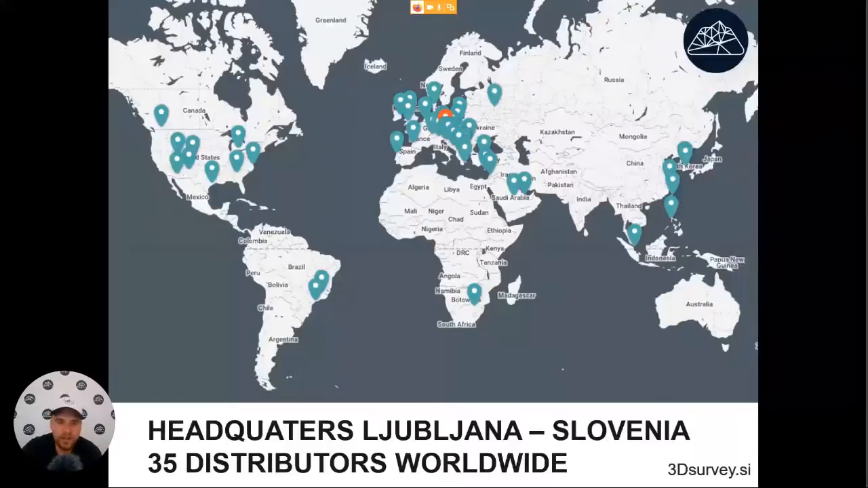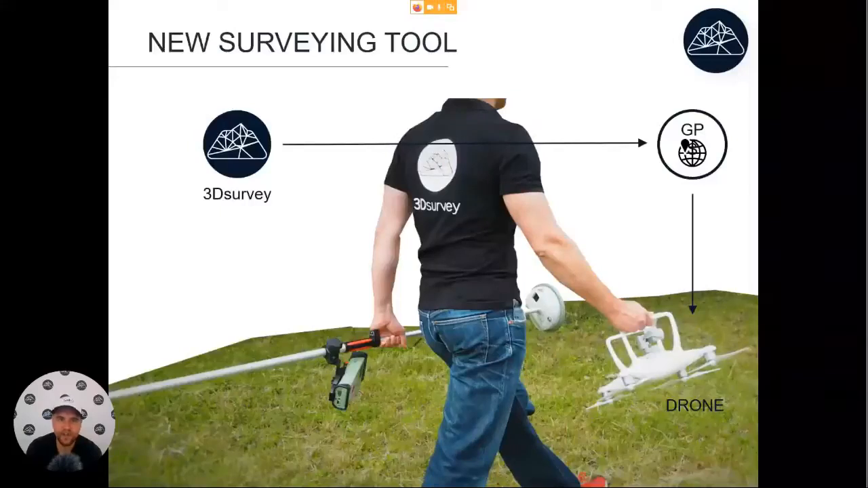So now let's go straight to the presentation and see what it is about. What we are selling and promoting is a new surveying tool. Now one person in the field can do the work that many people did before. Just one person with a drone and maybe some sort of GPS instrument can now measure terrains up to 10 hectares in size in just a few hours.